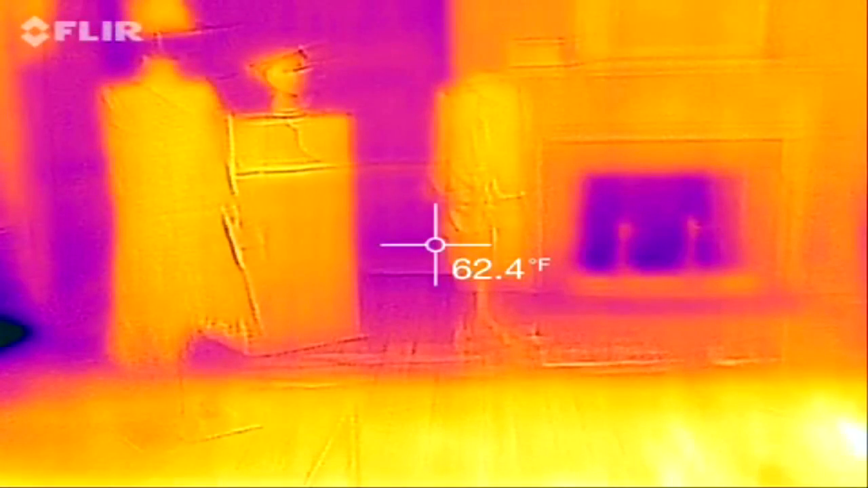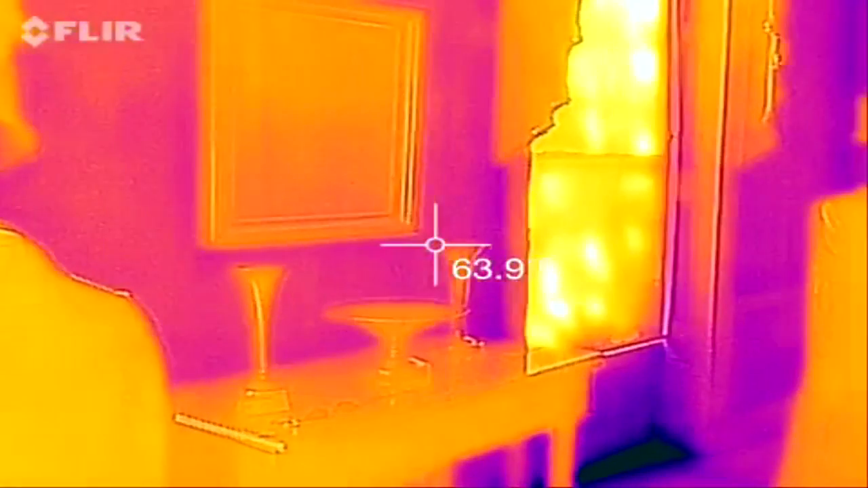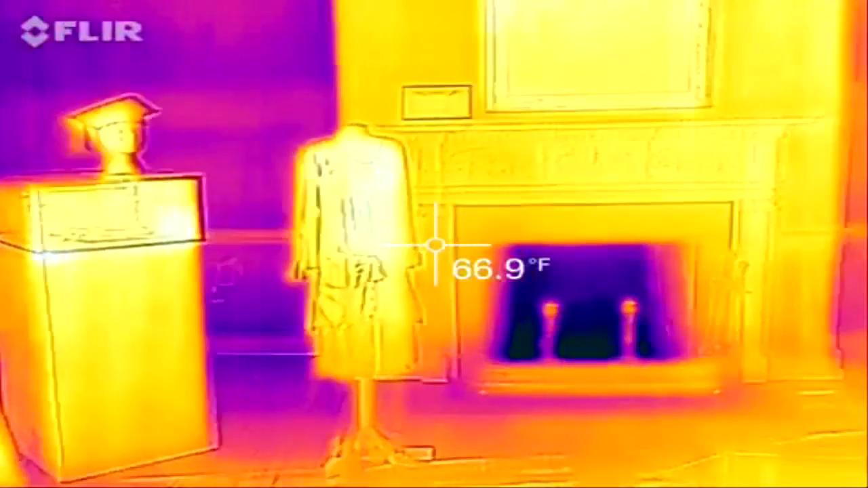Okay, ladies and gentlemen, I'd like for you to see how the FLIR One works on an iPhone 7 Plus.